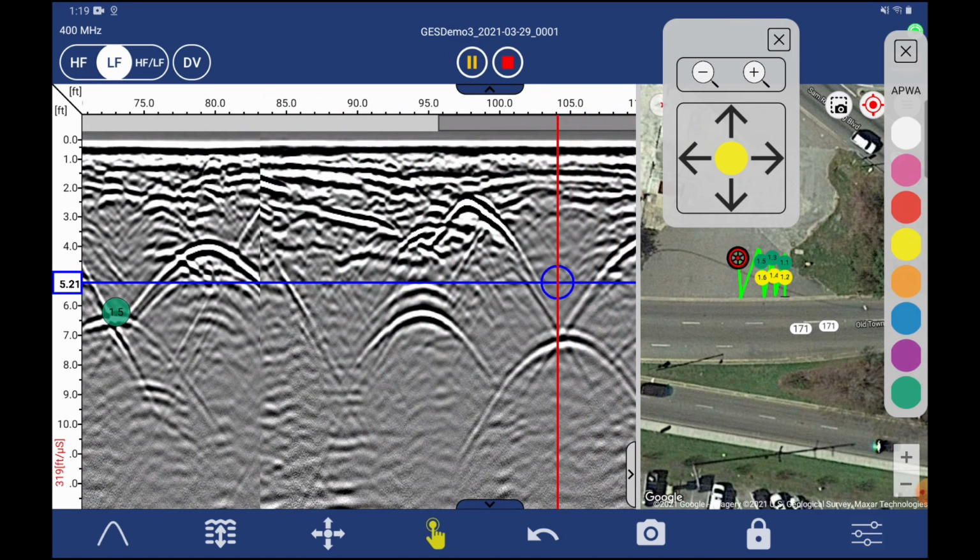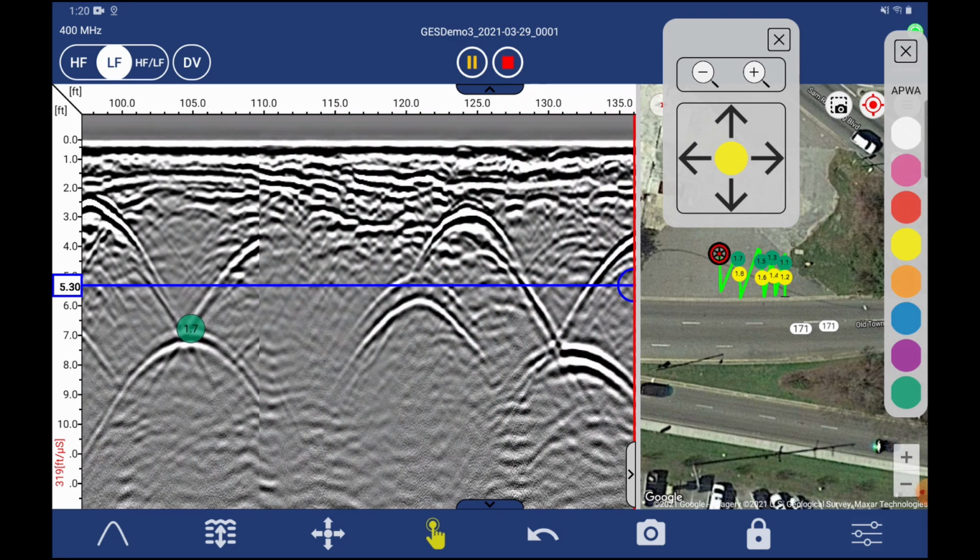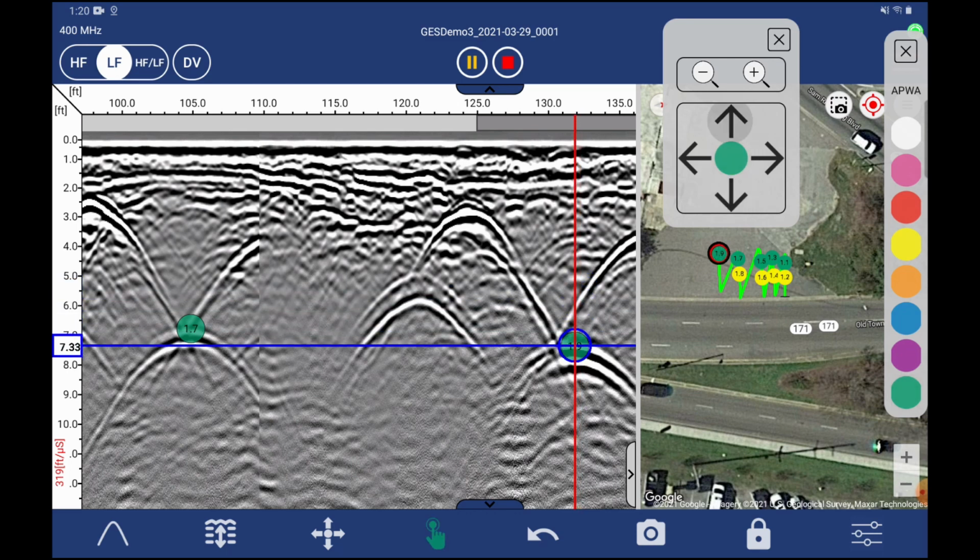As you can see, I'm just doing the profile. I'm backing the cart up to where it's directly over that utility, I'm creating my mark, and then I'm moving the unit a yard to my left and doing another profile. And so I repeat this process over and over to create this map that you're seeing on the right side.